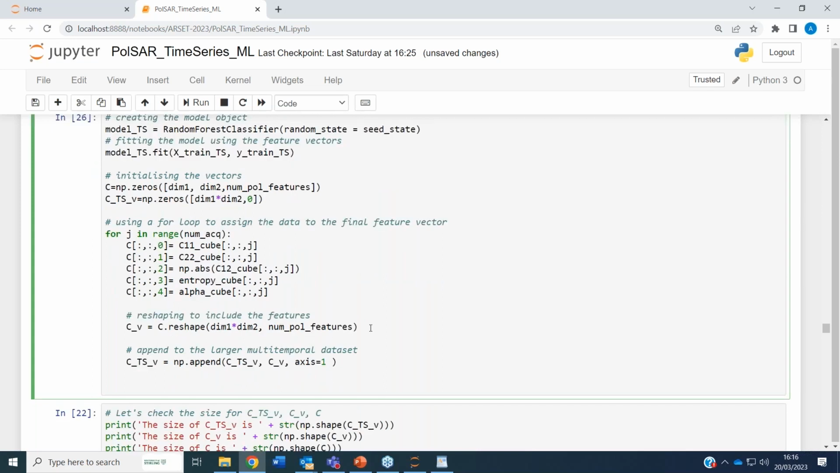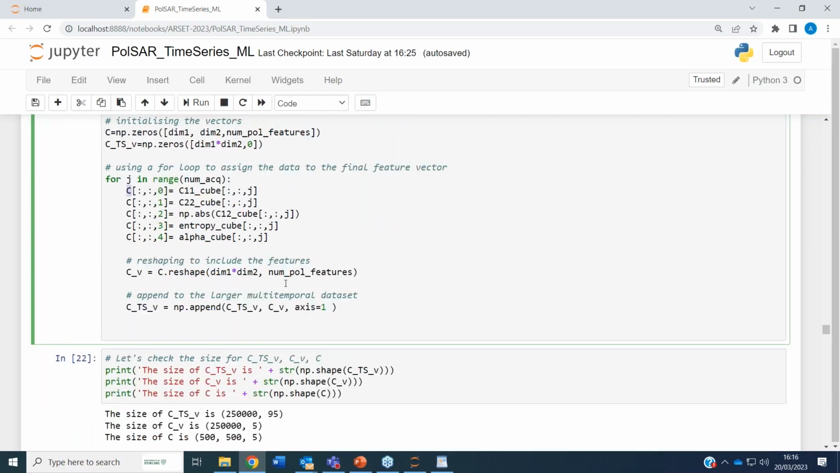To do the classification, the predictions, we need to rearrange our data in this very big cube with the 95 features. So again we create a simple one for 1 single acquisition, and then we reshape this like we did before, you remember?